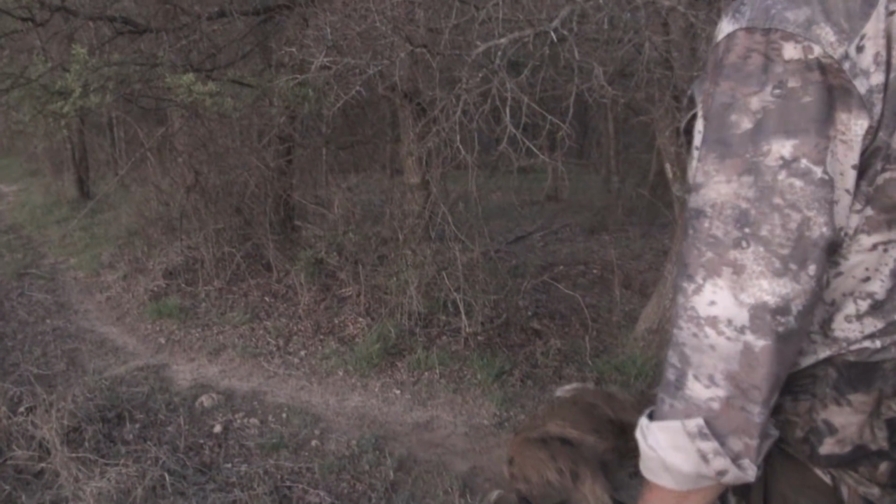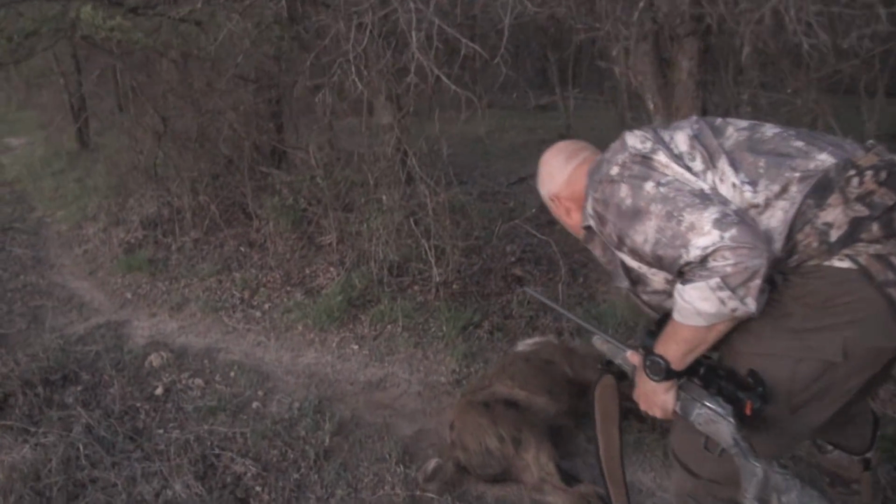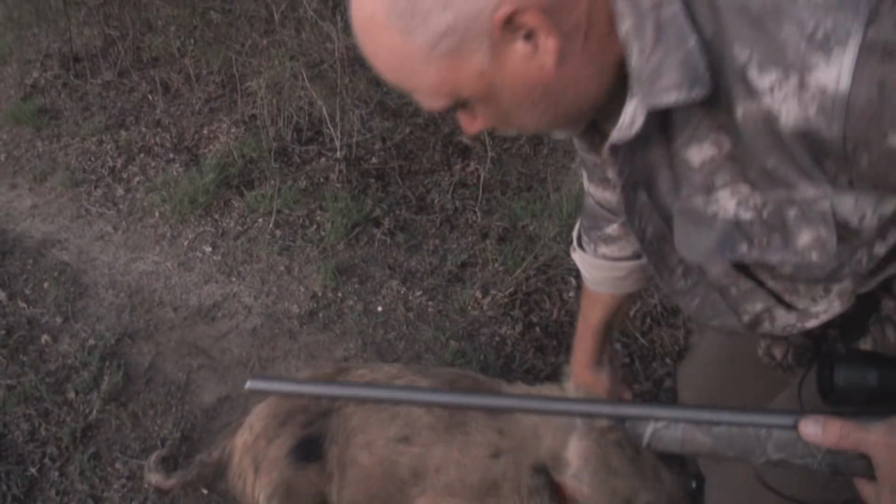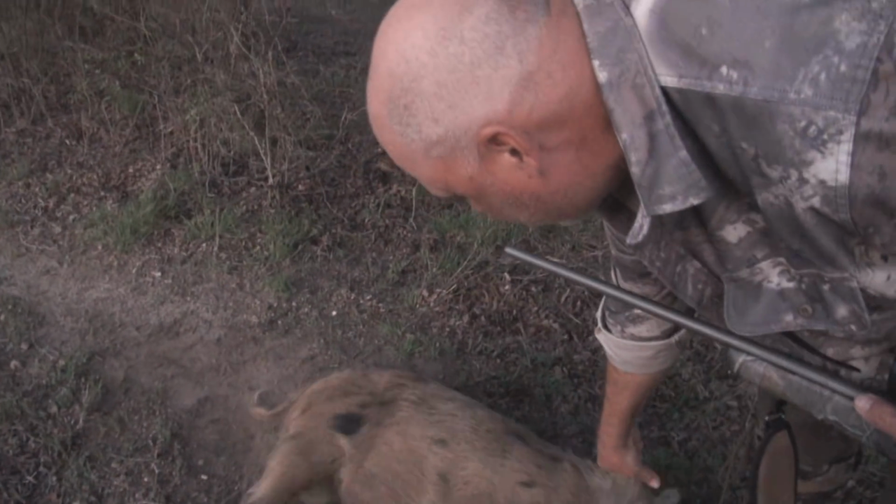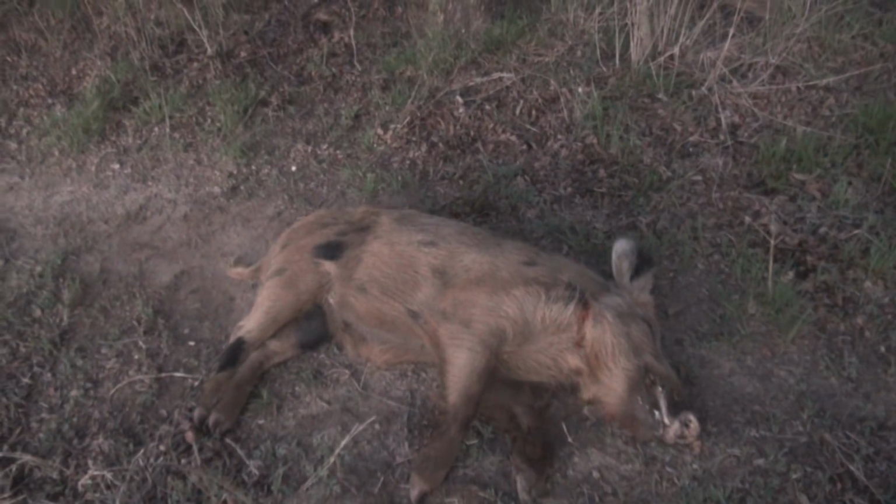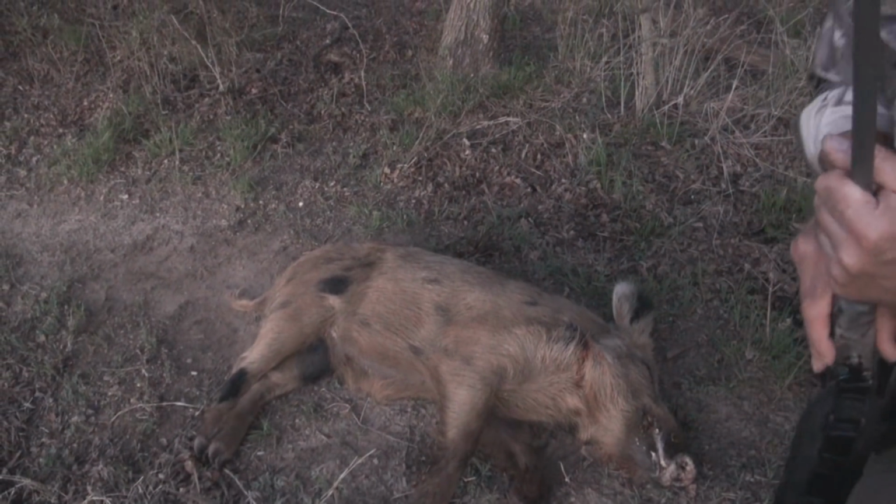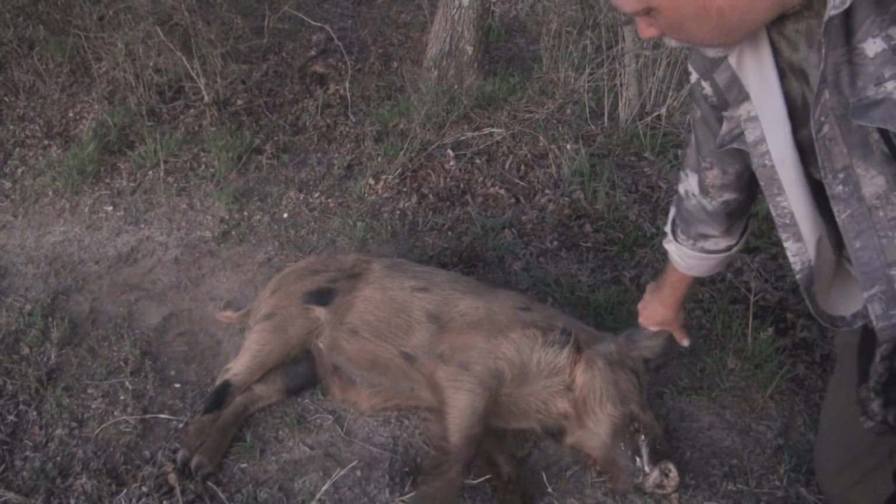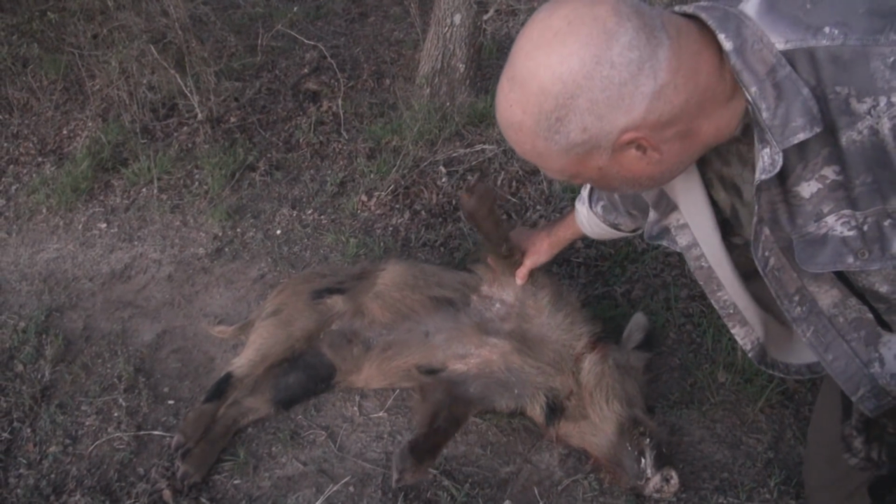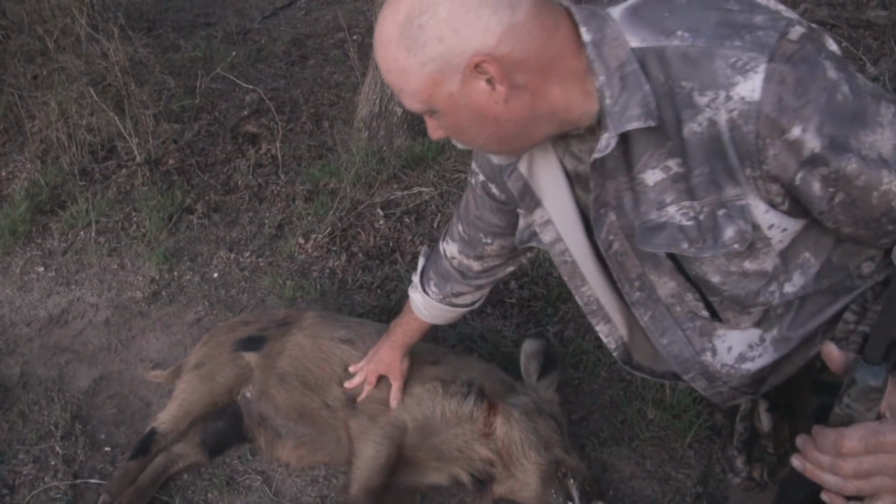Is he dead? Yeah. It looked like he was petrified when he fell over there. Yeah, he looked a lot bigger. He did look a lot bigger coming in. It's a miracle you hit him that good with the malfunction you had. Yeah, it looks like it hit him kind of lower than what I intended. Well, it was at an angle, quartering. He was quartering towards you, so that's not bad. It went in, you hear it? It went way back in there. Yeah.